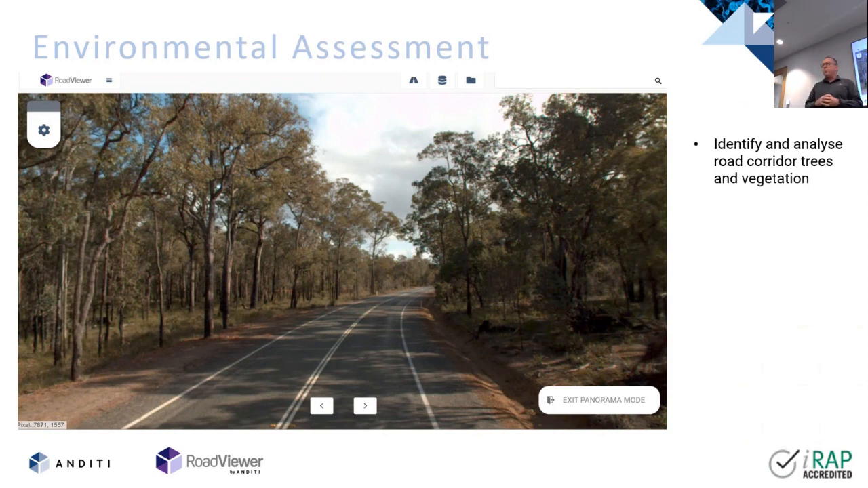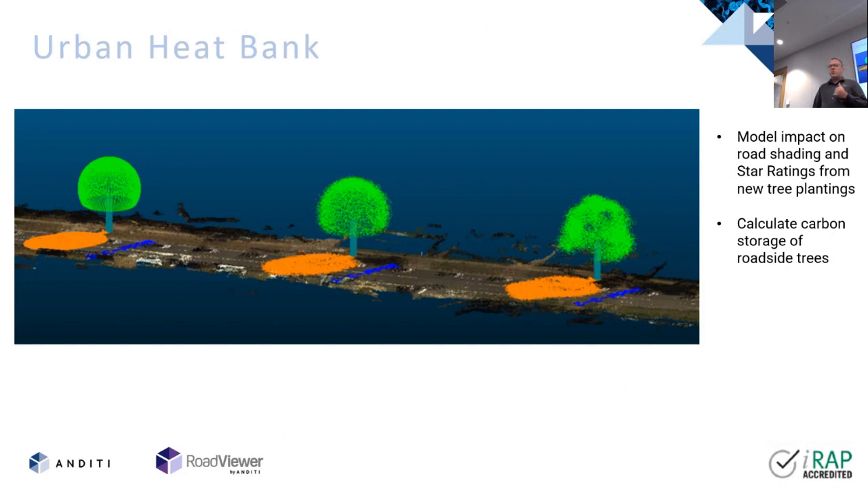And soon we'll be starting the process of doing the AI rating. So I think this might be a bit of imagery from Onkaparinga. But with our RoadViewer software, you've got the ability to look in 360-degree imagery. You've got things such as classified point clouds, you've got colored point clouds, and you can switch between all of them.